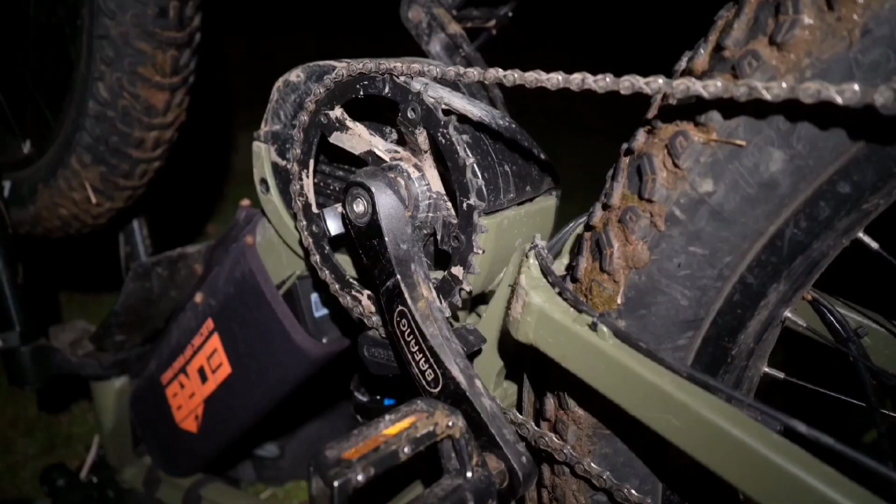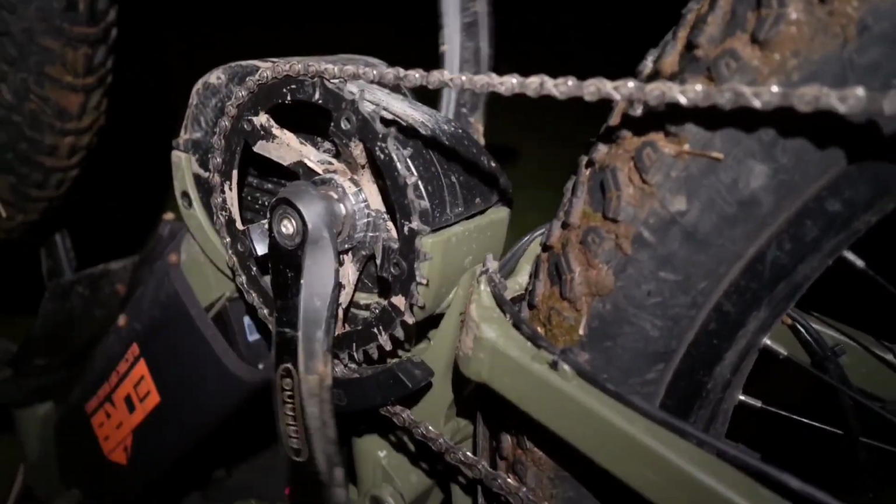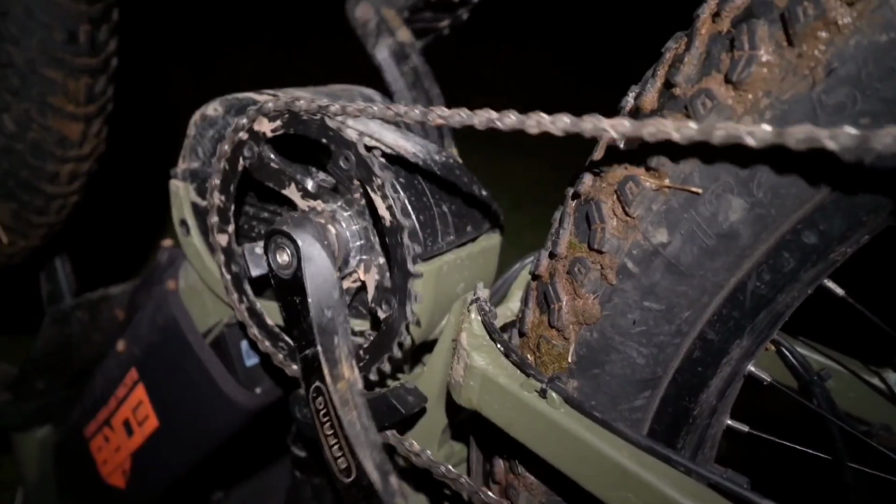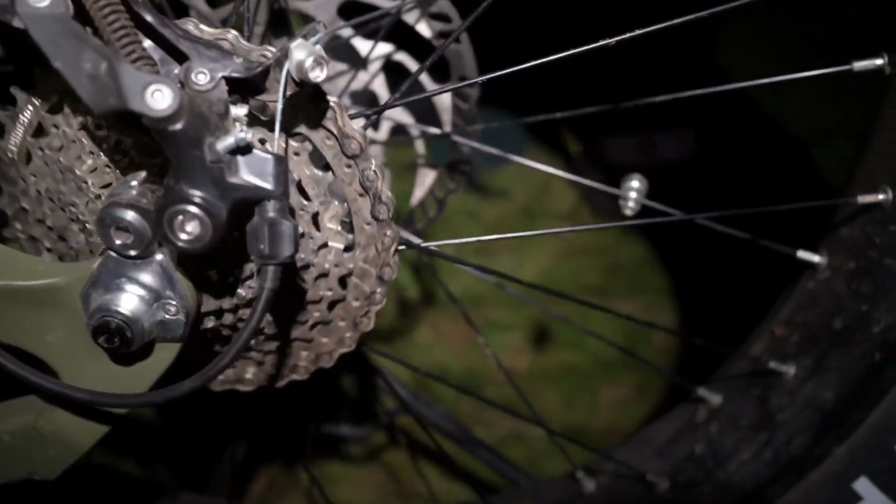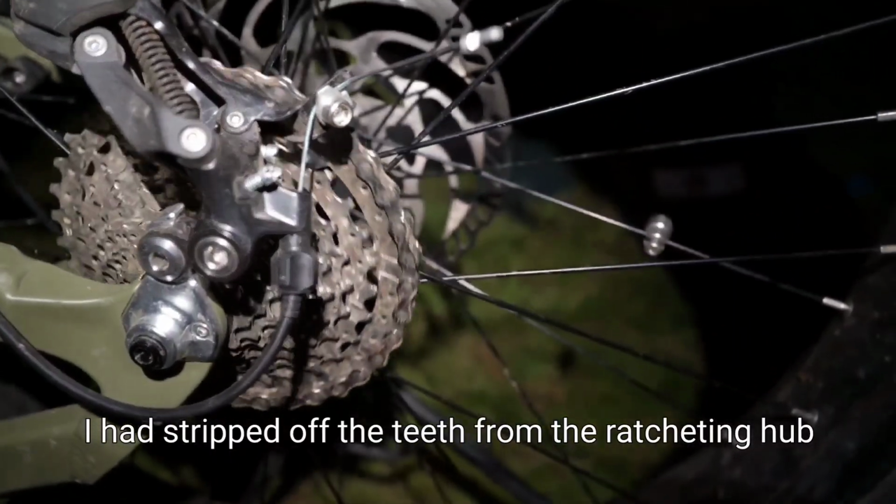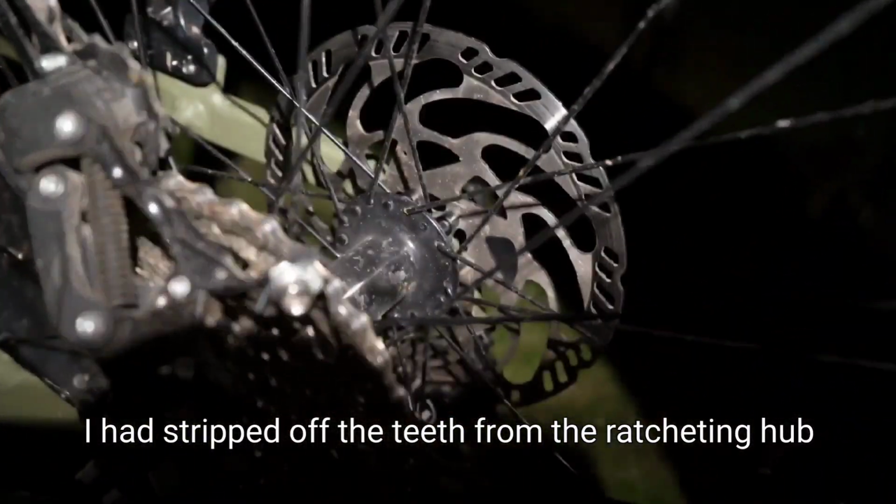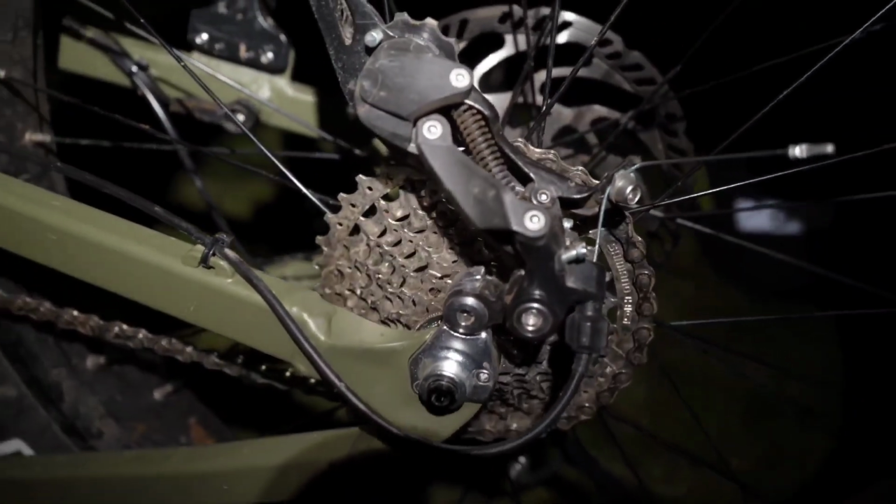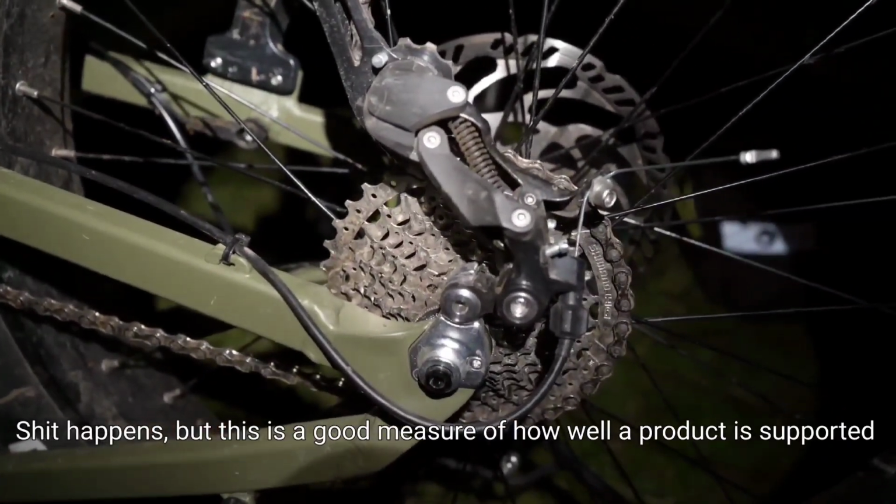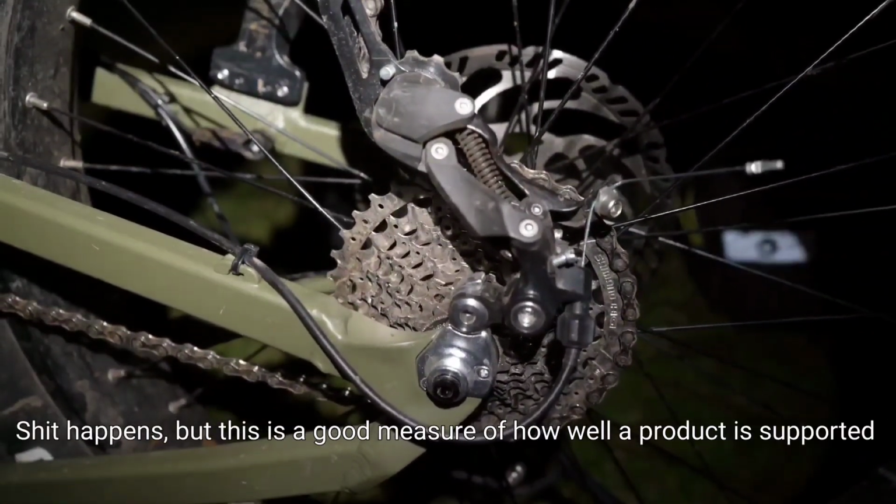Bastard. I've had a mechanical failure on this bike. That's your back pedal. Meant to do that. That direction though, that wheel should be turning. It's like it's stripped the drive off in that back hub, or how it attaches in the hub. Bugger, I'm a long way from where I need to be to get out of here, so this is going to suck pushing this big heavy thing out of here.